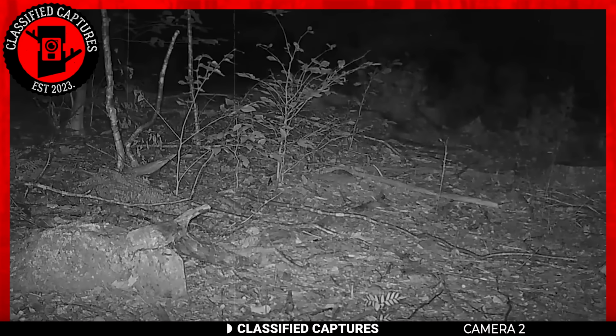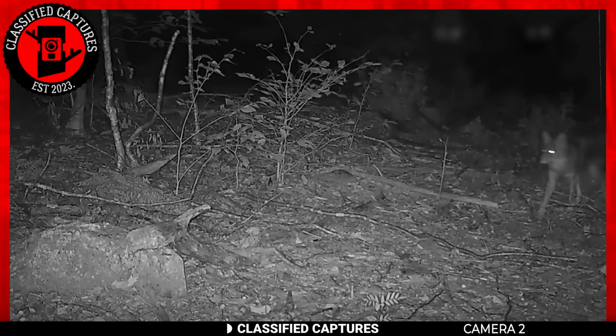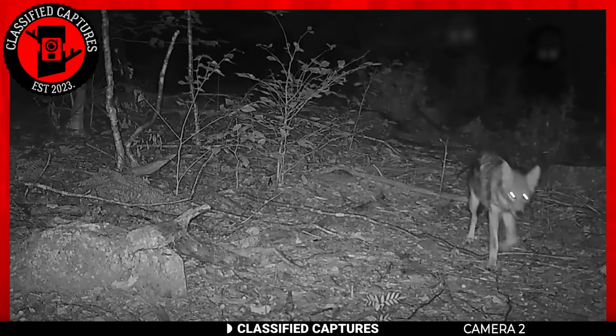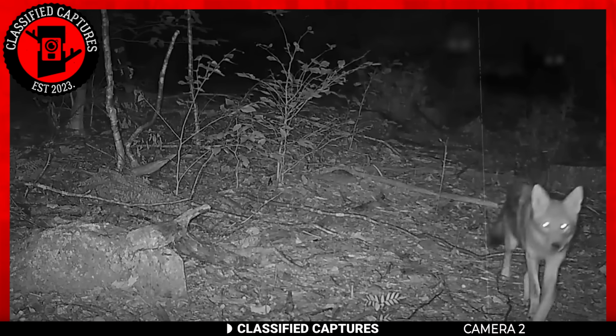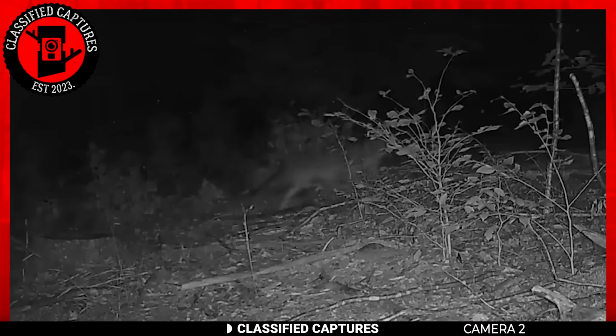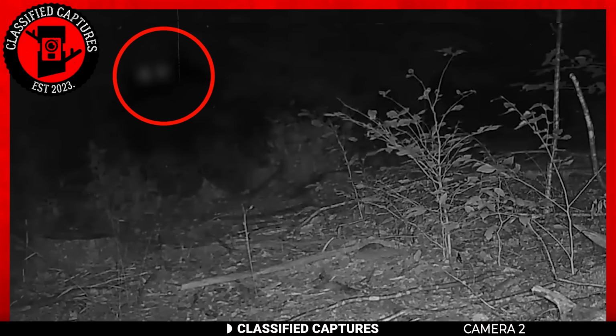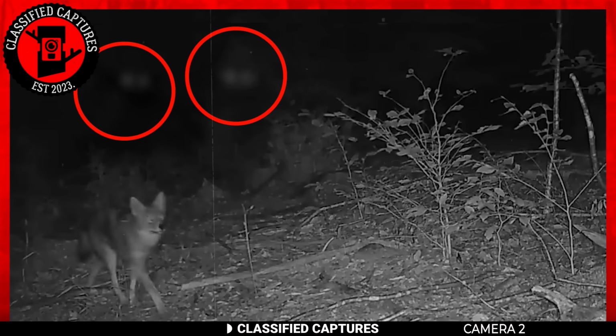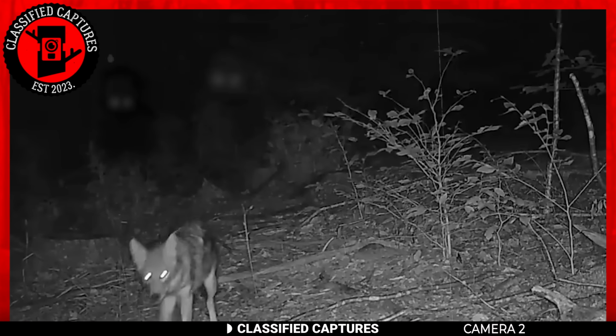Next, we have a trail cam footage I can only describe as spine-chilling and, quite frankly, scary. The trail cam, initially placed to capture footage of wildlife in a typical forest setting, ended up capturing something far from ordinary. Confused? Watch the footage. The footage starts off with some coyotes walking into the frame of the camera. One coyote swiftly disappears from the frame, while the other takes center stage.